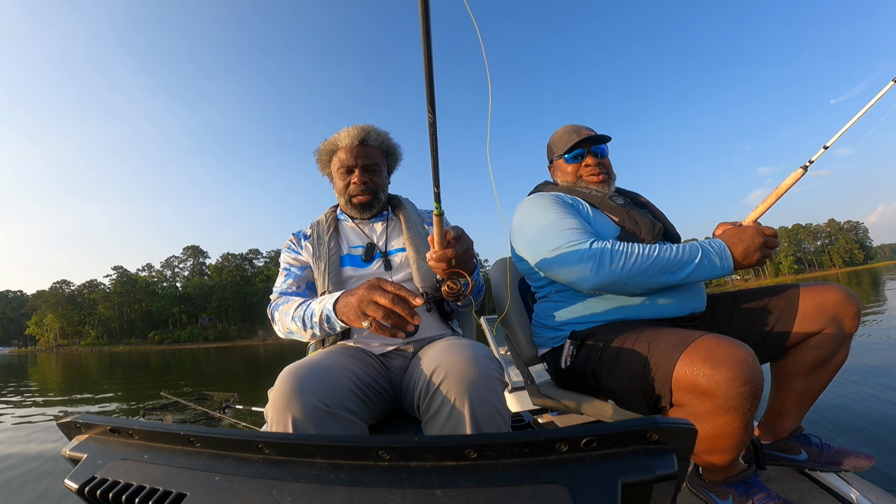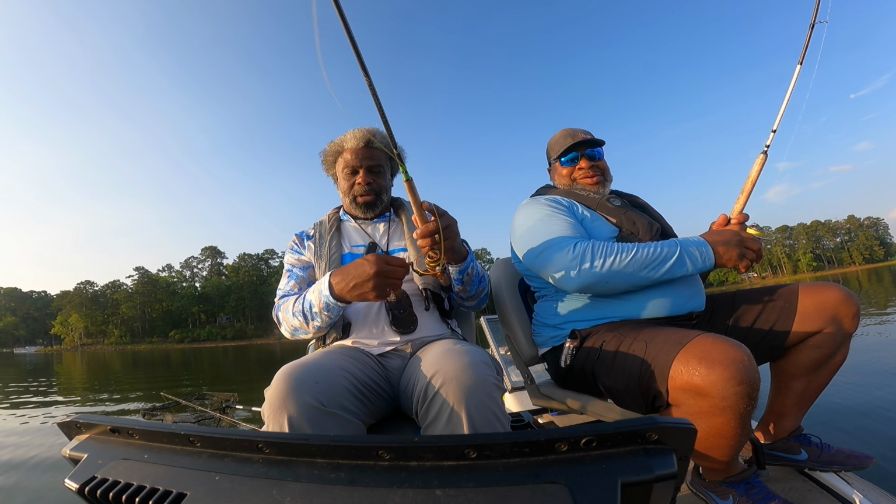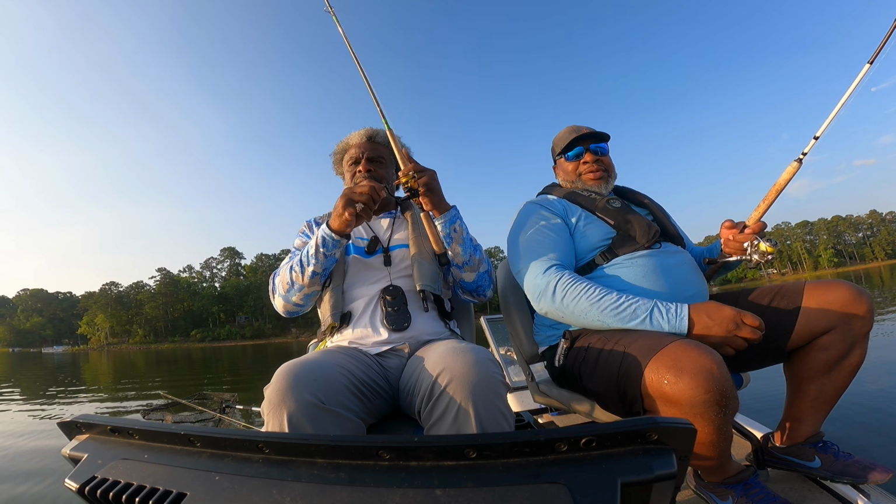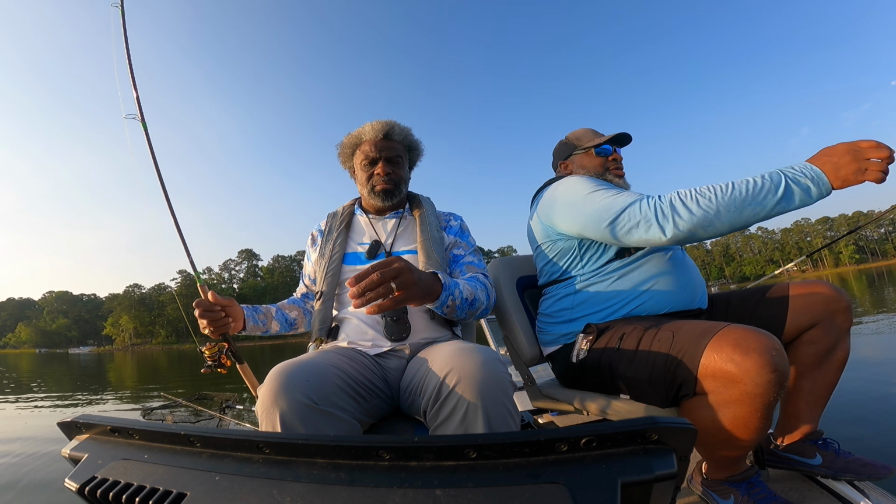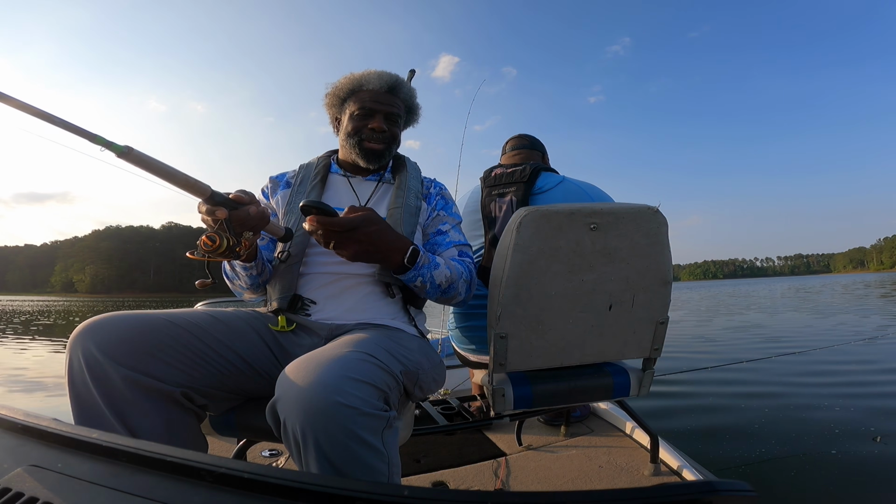Oh shoot. Oh man, got dogged it. So here's what happened with this foot pedal. Oh shoot, that's a fish. Come on out of there. What was that? Did you see it? I saw it. Looked like a little bass or something. Yeah, we stuck on another one.